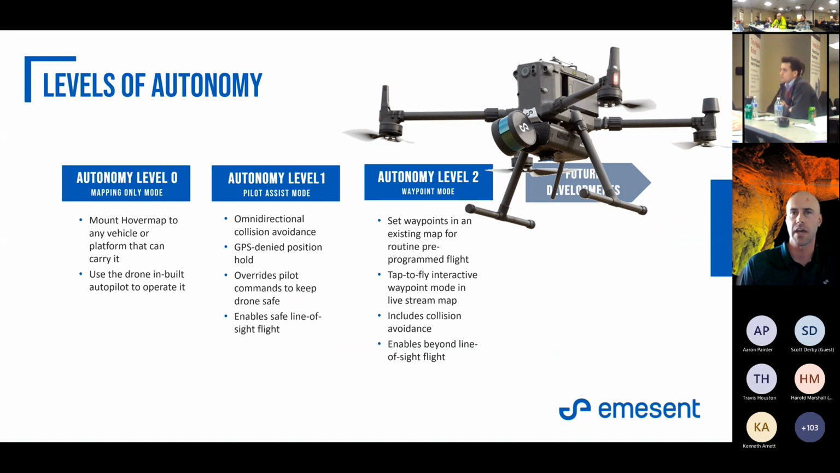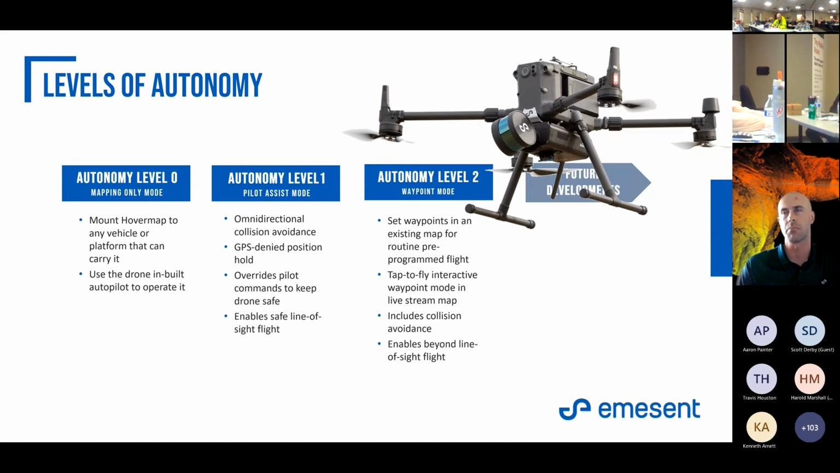Autonomy level 1, this is what we call pilot assist mode. You're creating a VESH, which is a vertical elliptical shield. It's essentially an invisible bubble that surrounds the drone itself, or it might be a Spot, for instance. You're going to determine your risk appetite.